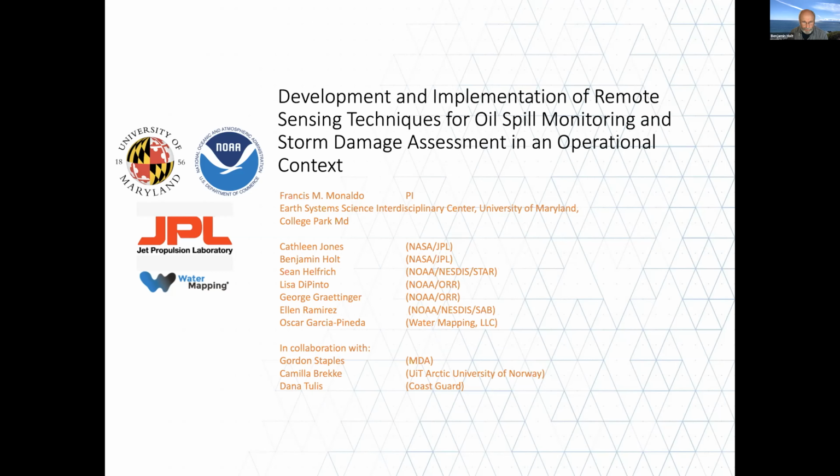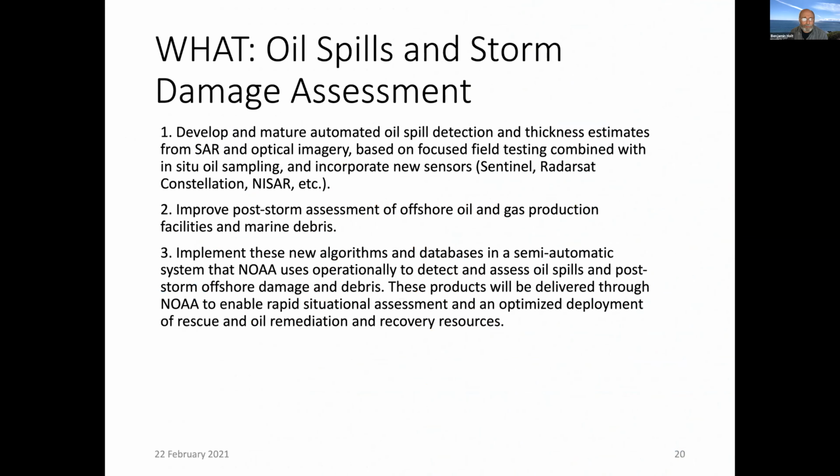Again, our colleague in Norway, Camilla Brecky, and Dana Toulis has become involved with providing access to a Coast Guard cutter. So the goal is to move a SAR-based thickness algorithm into NOAA's operational efforts that Juan described.